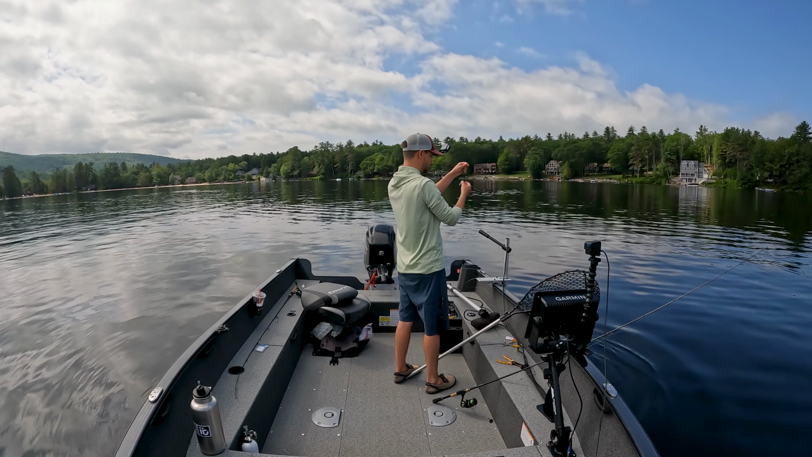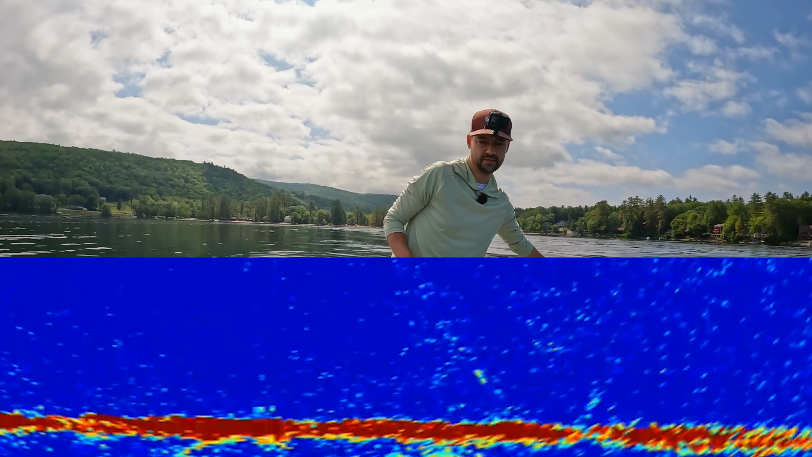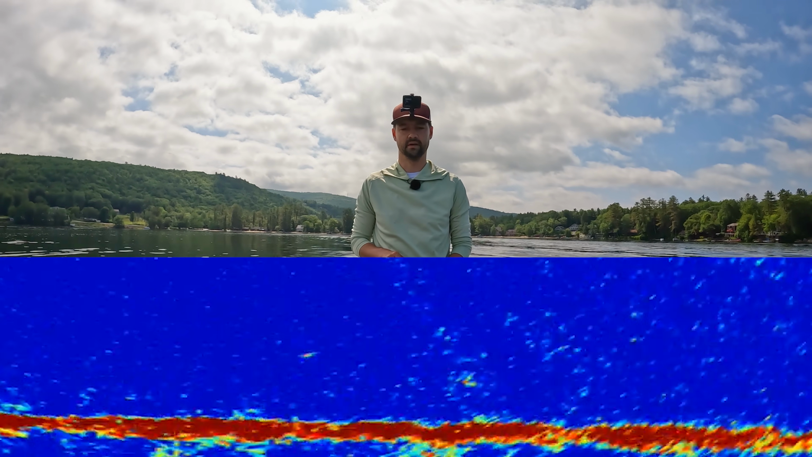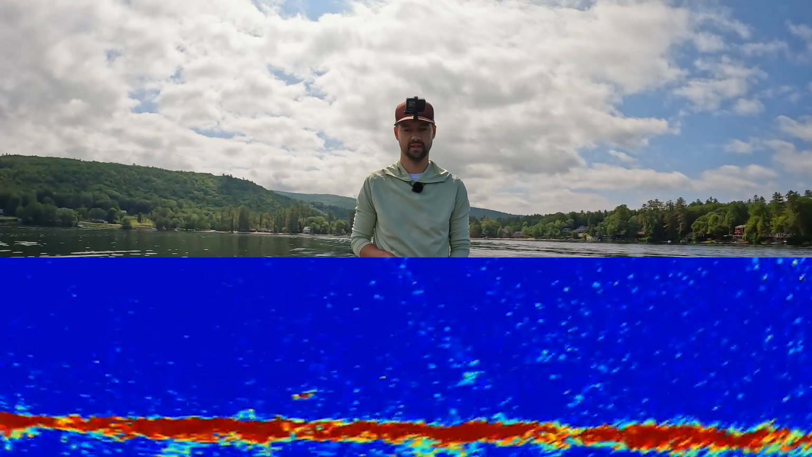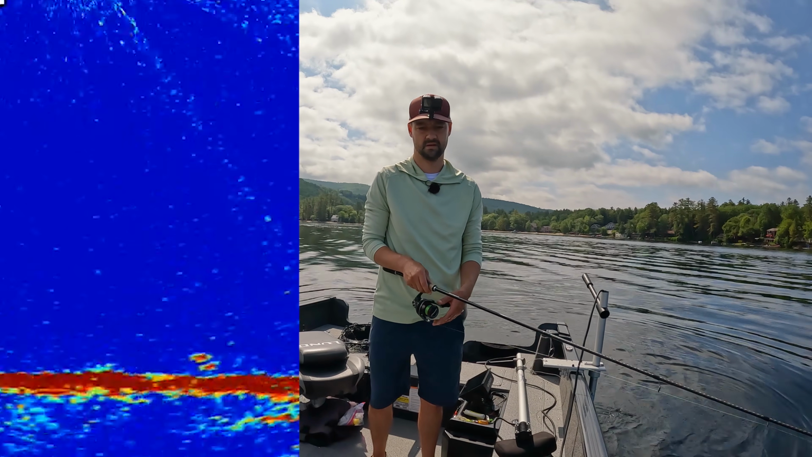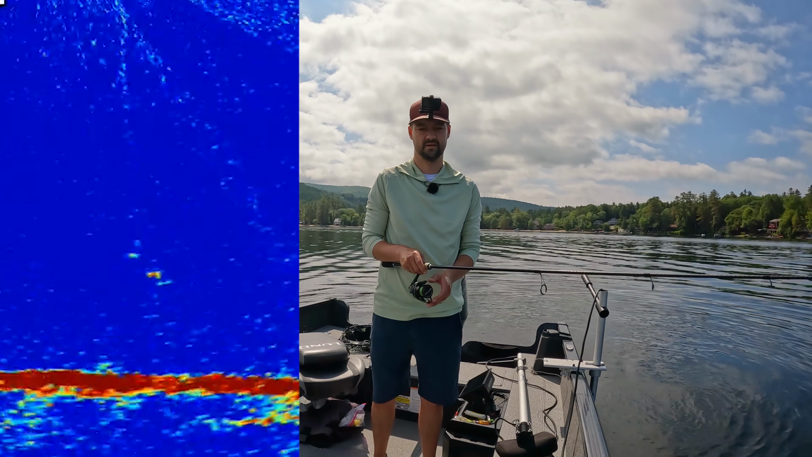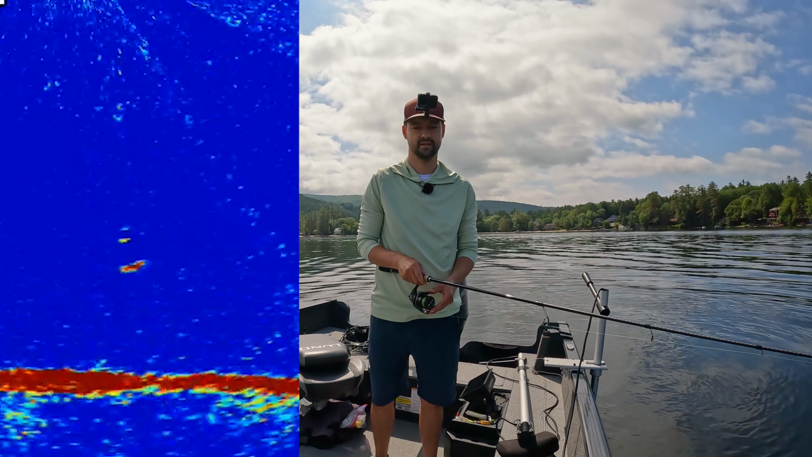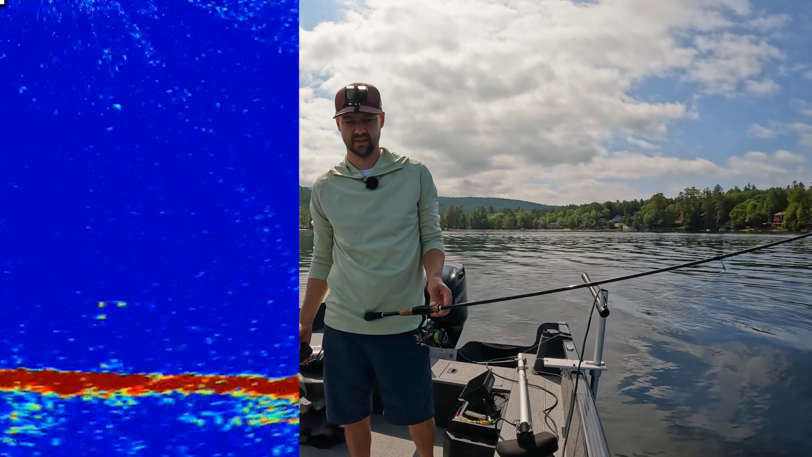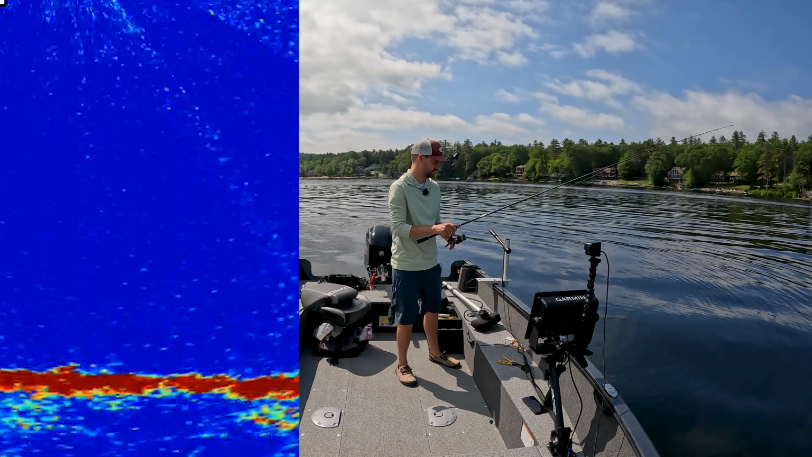And we've got a little bit of line twist here. And this is Livescope Plus. I have XR as well, but I'm not using it today. See, that laker's going right for the weight. It's gonna eat the weight, see? So that's the problem with the drop shot rig, is they can chase the weight, unfortunately.